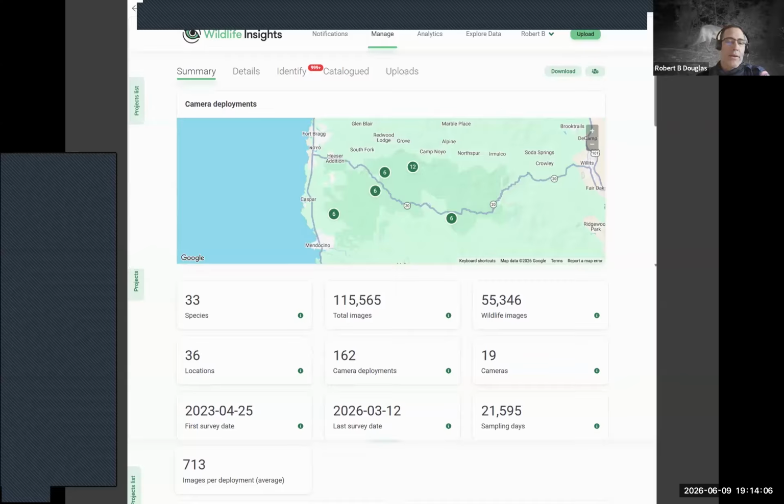It's actually incorrect that there are 36 locations. Those locations correspond to cameras. I actually have 18 cameras over 6 sites, and then I have 162 deployments. So every time I go out and switch cards on 18 cameras, that's basically 18 deployments. So I've done 9 deployments over the last 3 years.